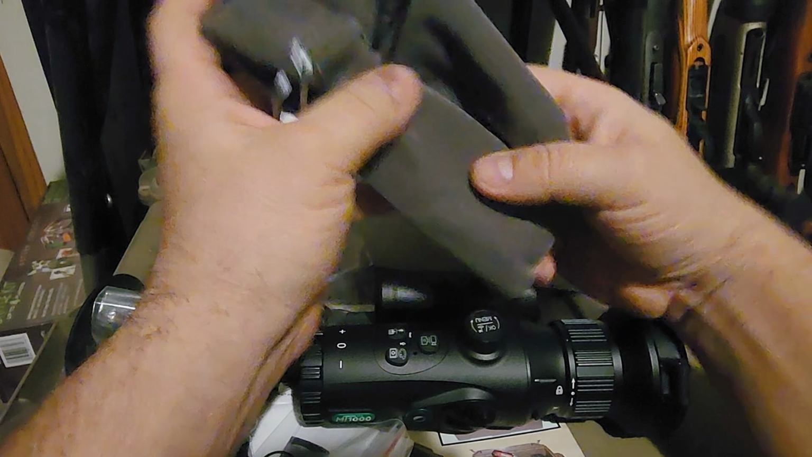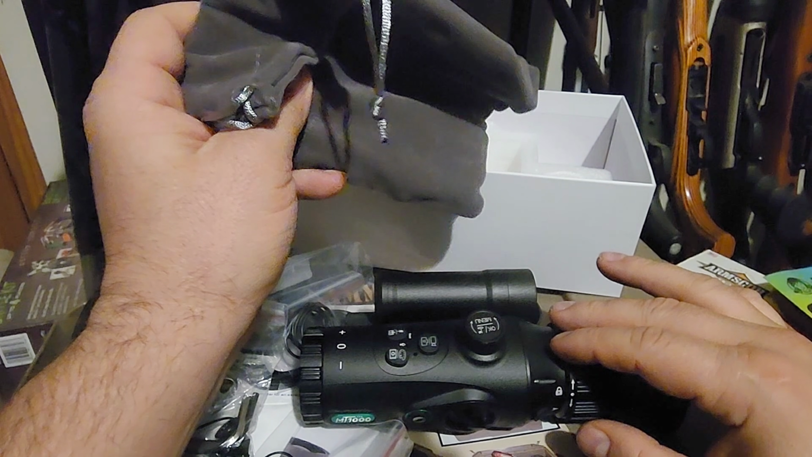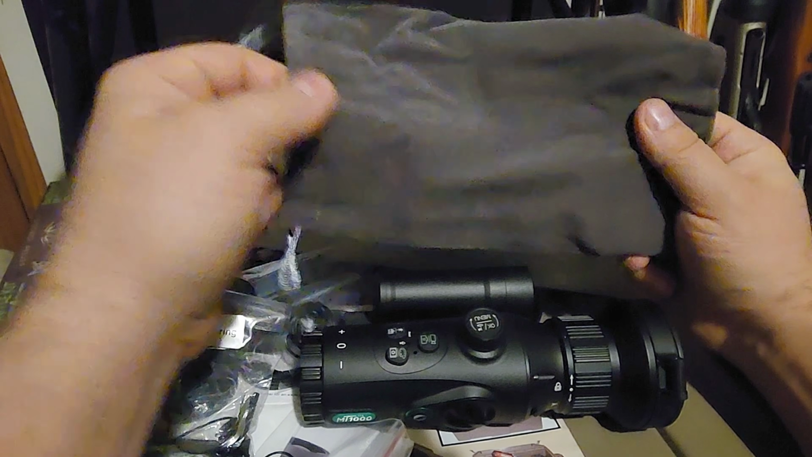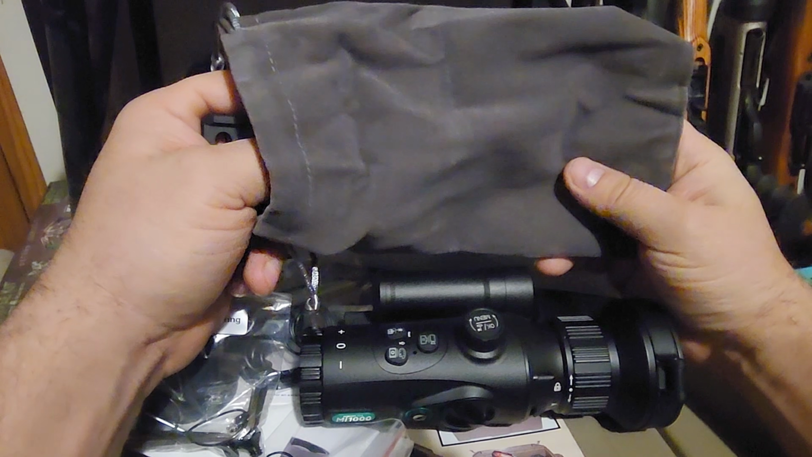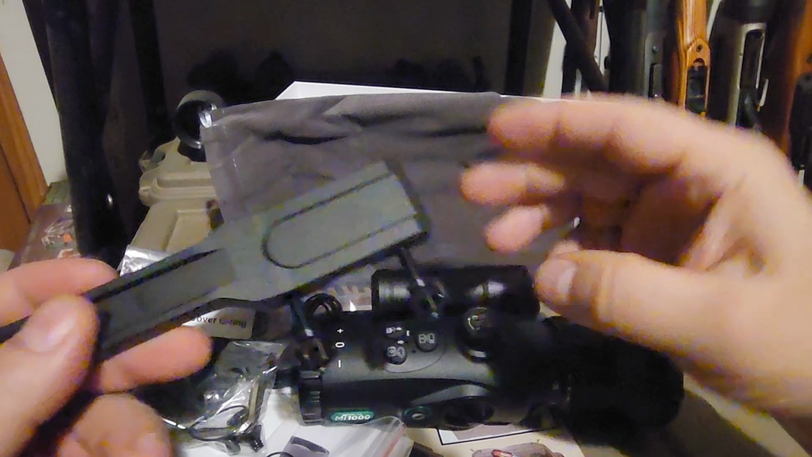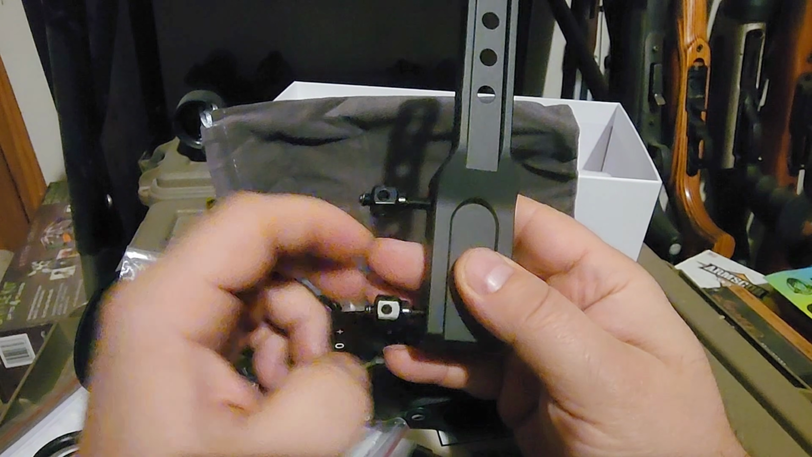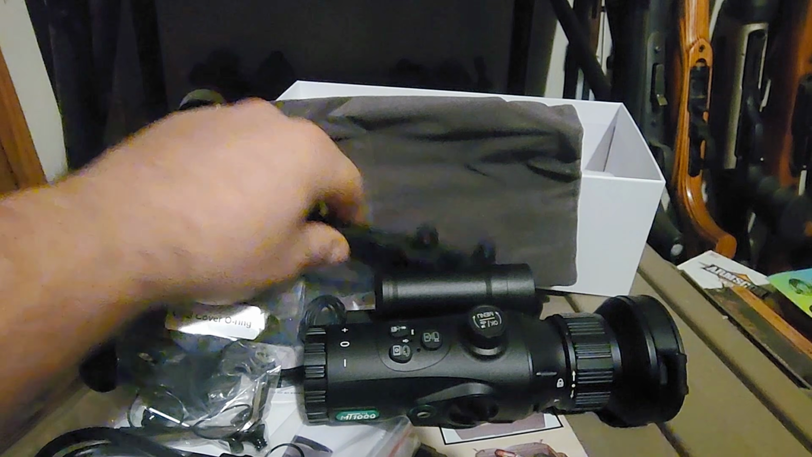And that's what's in here. You got a little carry bag in case you just want to use this not on a rifle, which a lot of the footage I'm going to show you guys, at least in the second part video where we test all that out, I'm going to be walking out in front of it and stuff, so I'm not going to have it mounted to any firearm. So that's what this little carry bag's for. You can carry it around in your pocket and just use it as a handheld device if you wish to do so. So that's going to come in handy for me. And there's your mounting base.